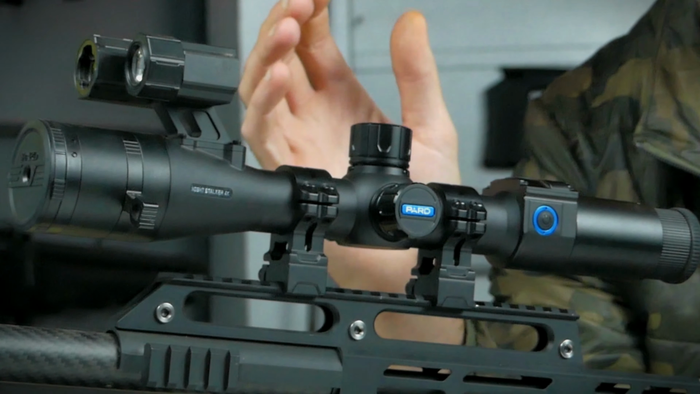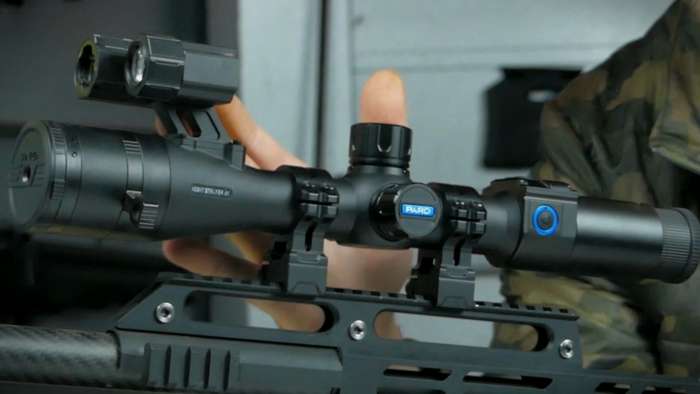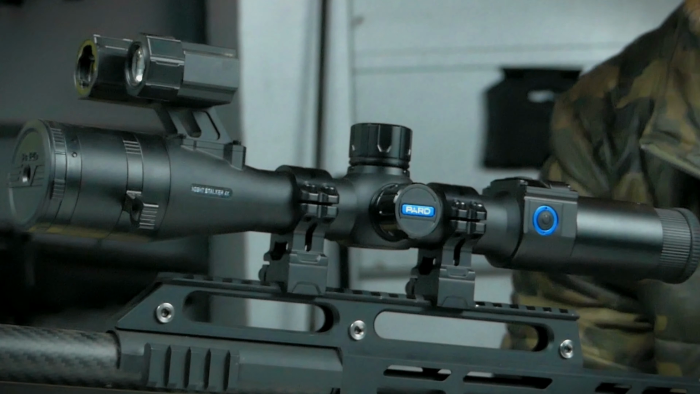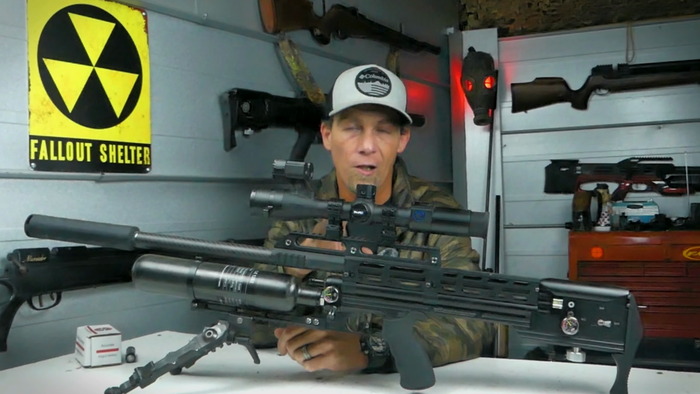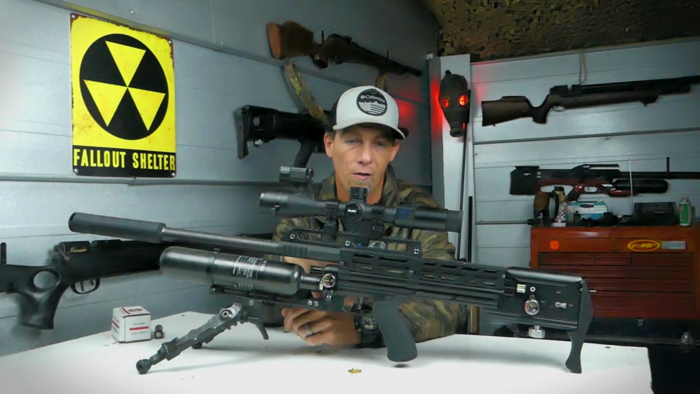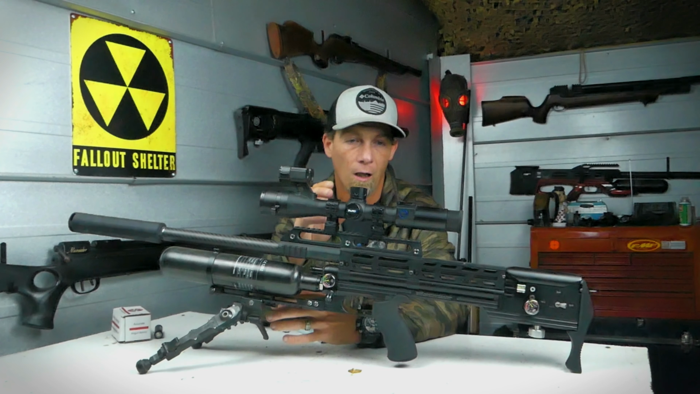So this unit is very lightweight, and it very closely mimics a traditional style rifle scope, which I like. Really the only part that sticks out from it is the IR light and the rangefinder. Other than that, it's pretty compact, it's pretty slim. Now, as far as the features go, this unit is extremely easy to use. I've had a lot of experience using night vision, a lot of different models, a lot of different brands, and I'd say out of all of them, this is probably the easiest as far as a learning curve if you've never used one of these units.